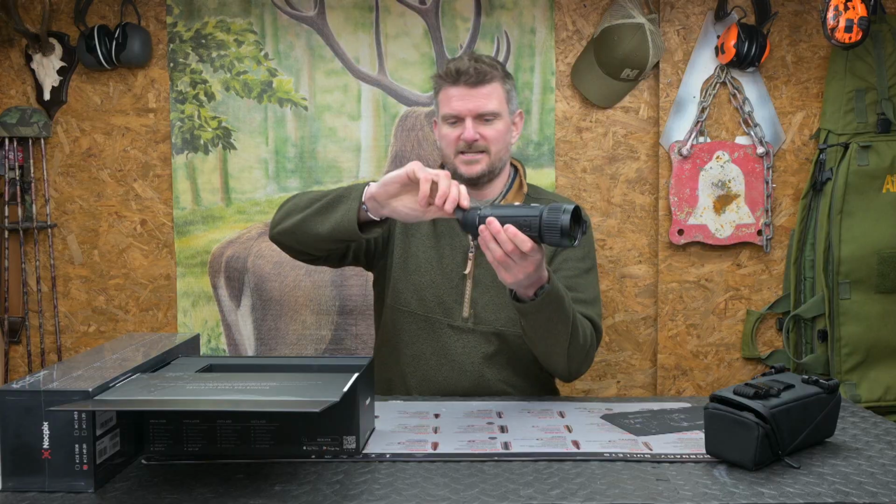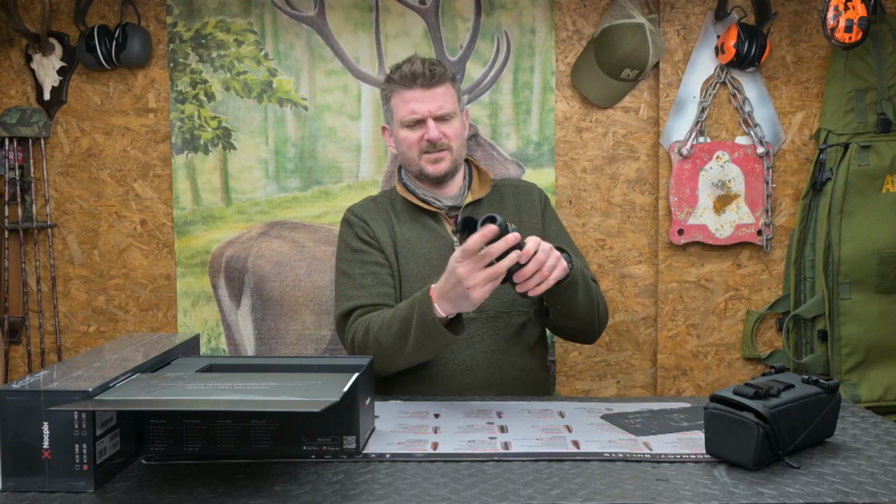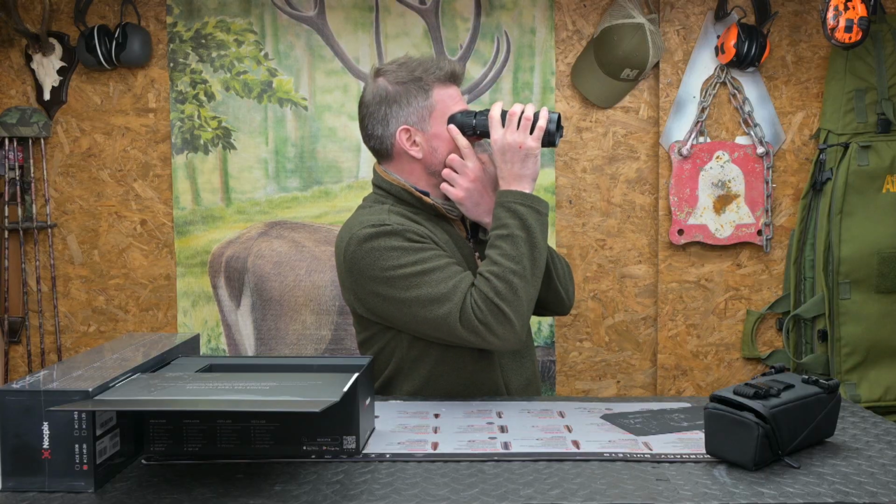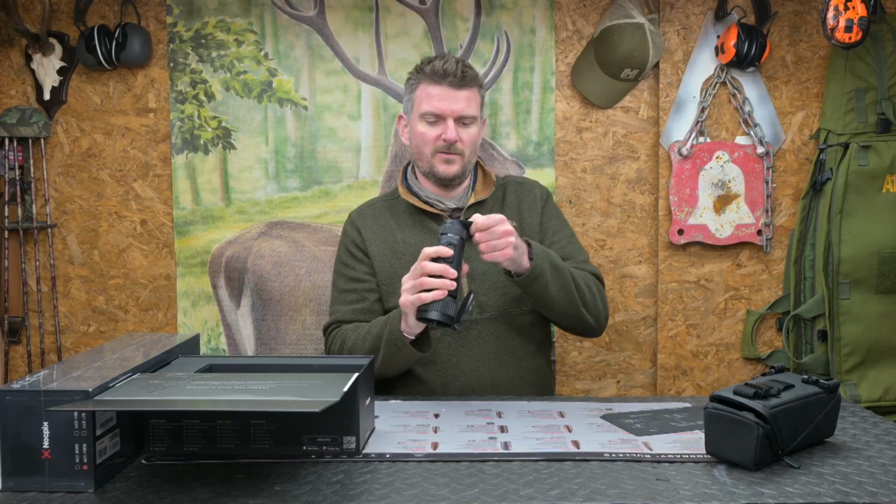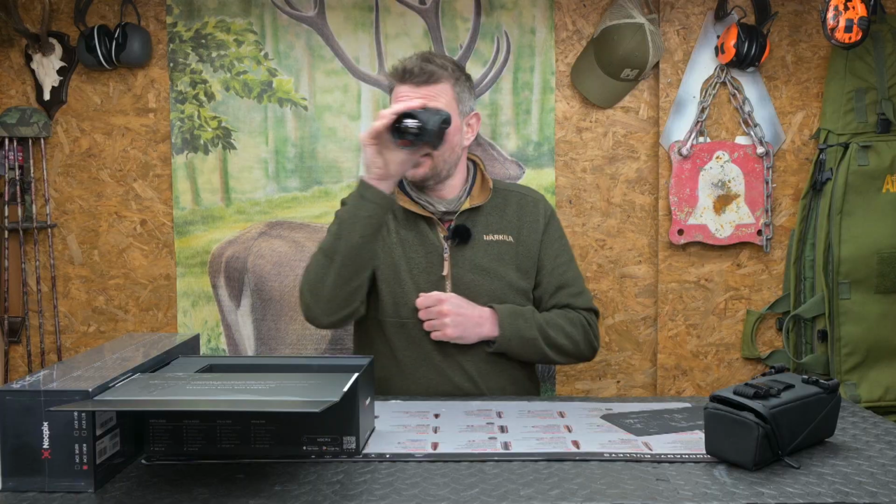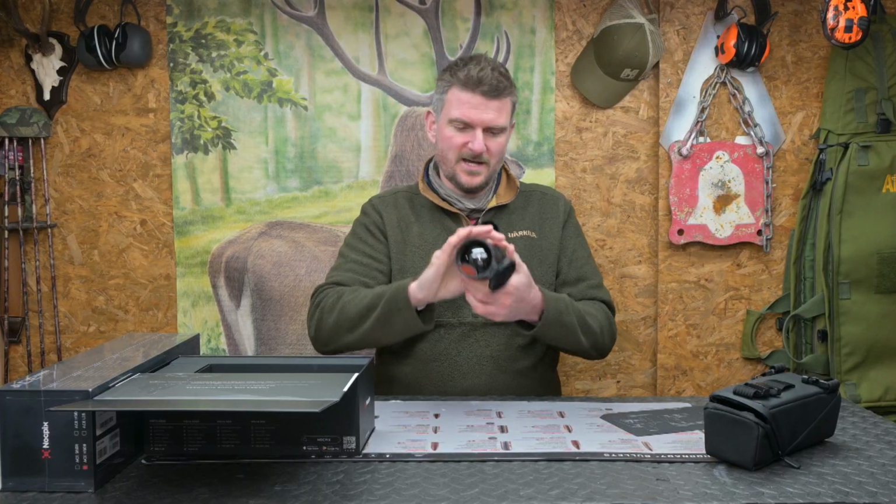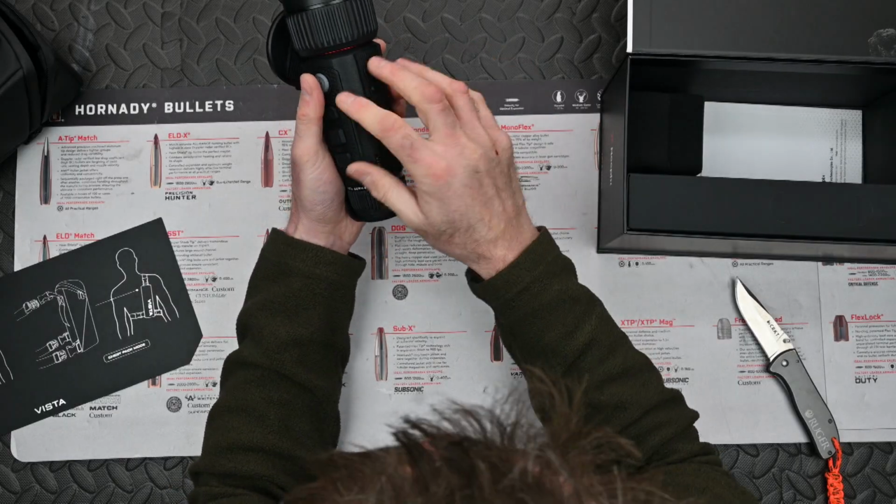It's got a rotating, I'm not sure what you call these, sort of semi-crescent eye cup, so that if you're right-handed it seals the light off to the right side of your face, or if you put it the other way around it seals off to the left side of your face. Or you can flip it backwards, because I tend to go one side or the other, both eyes. Buttons on top look good.